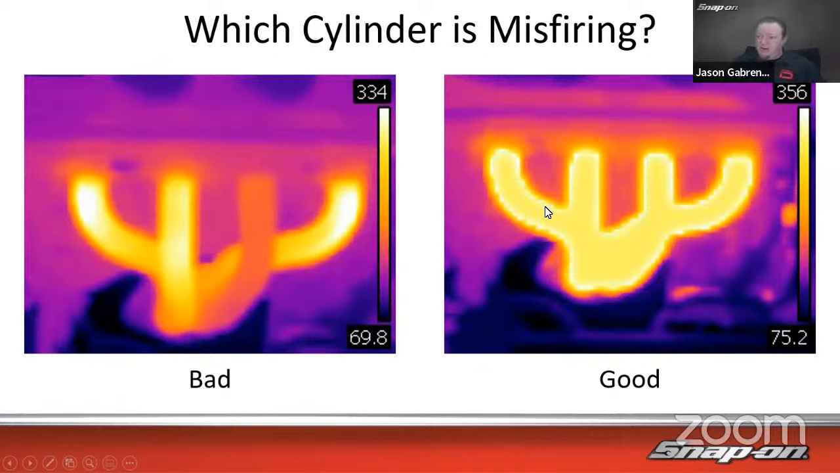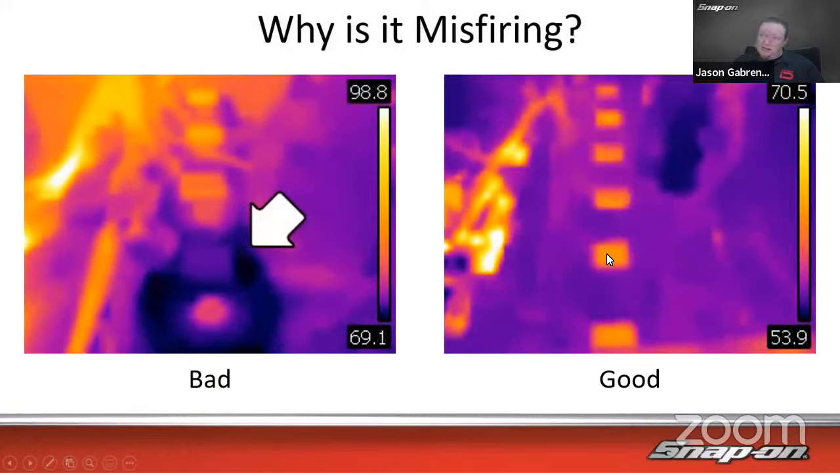How about over here on the right-hand side after it's fixed? You can see the comparison, how everybody's flowing, and it's about 356 degrees on the entire manifold. Why is the cylinder misfiring? If you've got an inline cylinder engine or even just a bank of coils, you can see which coil is firing, because when the coil is operating, it is going to generate heat as well.